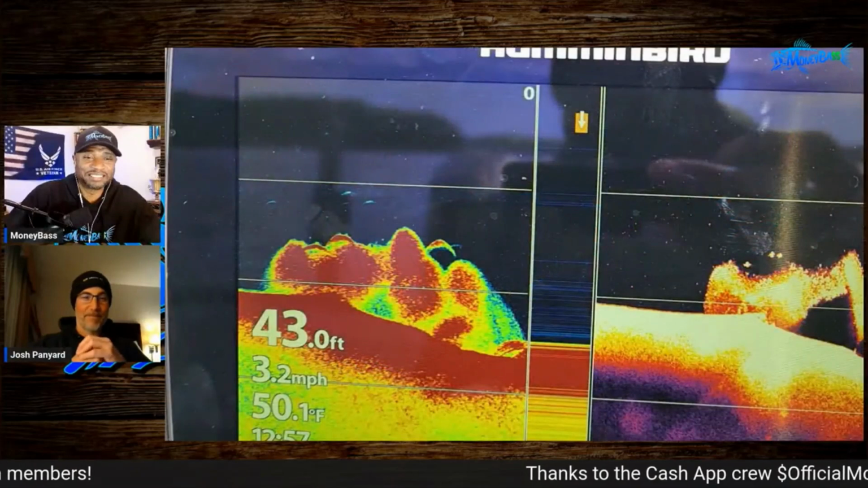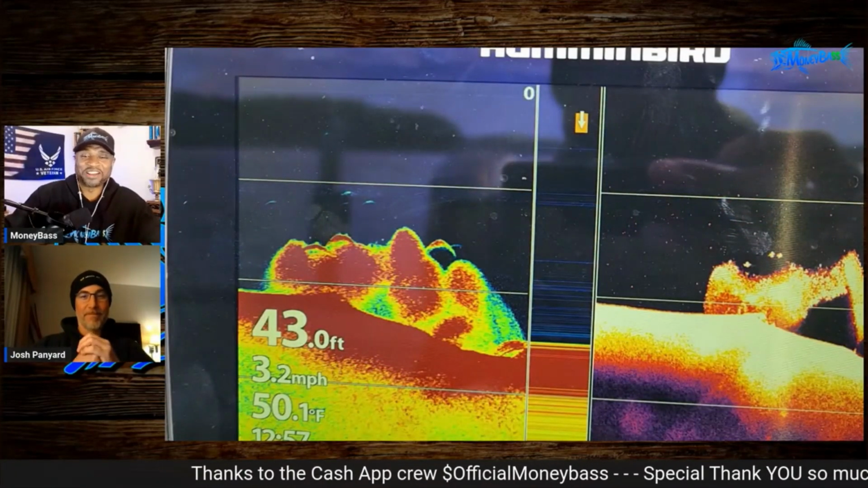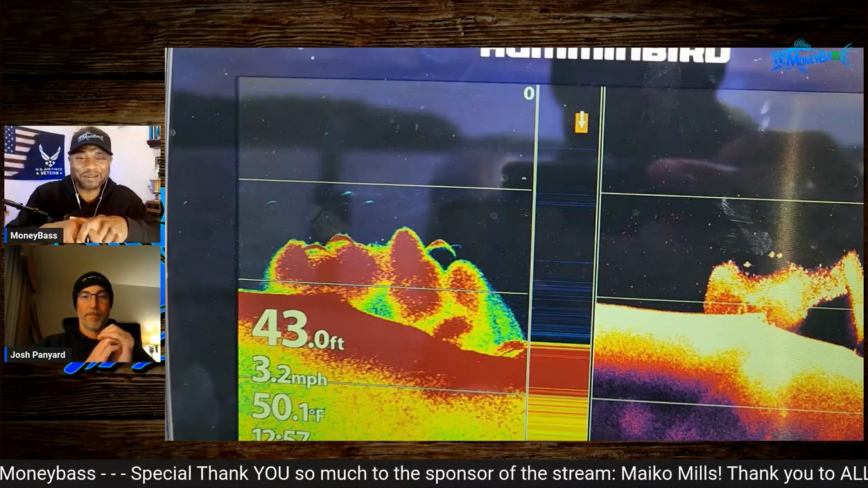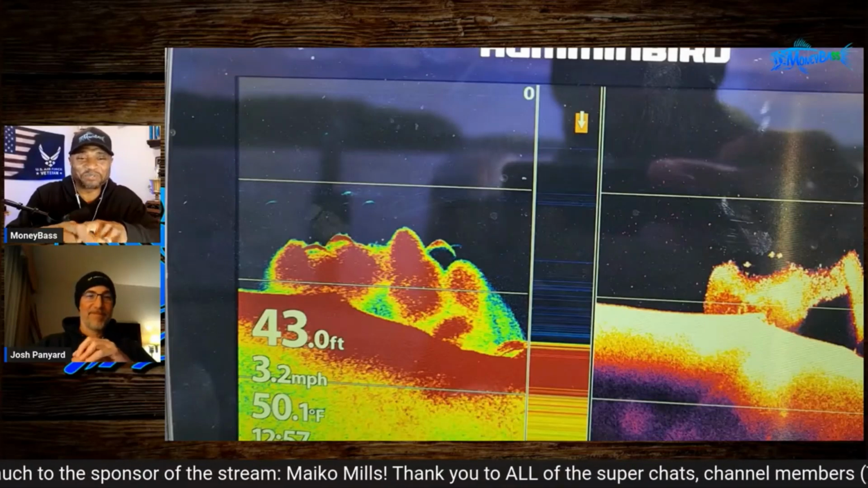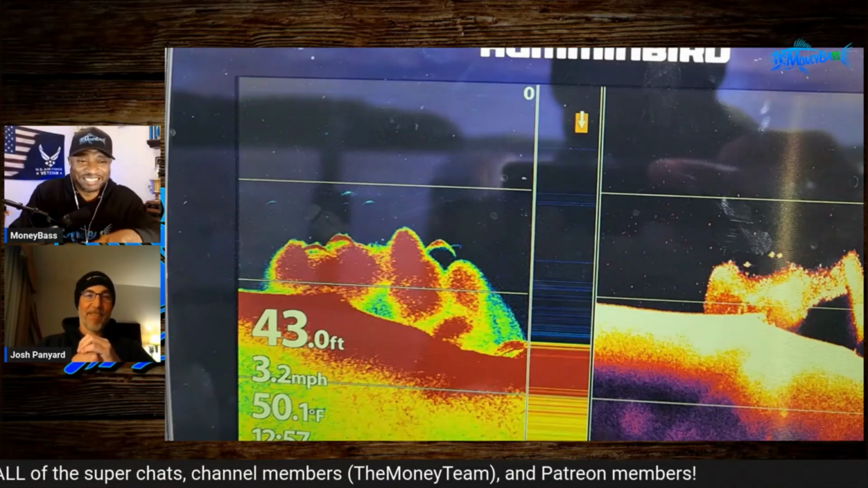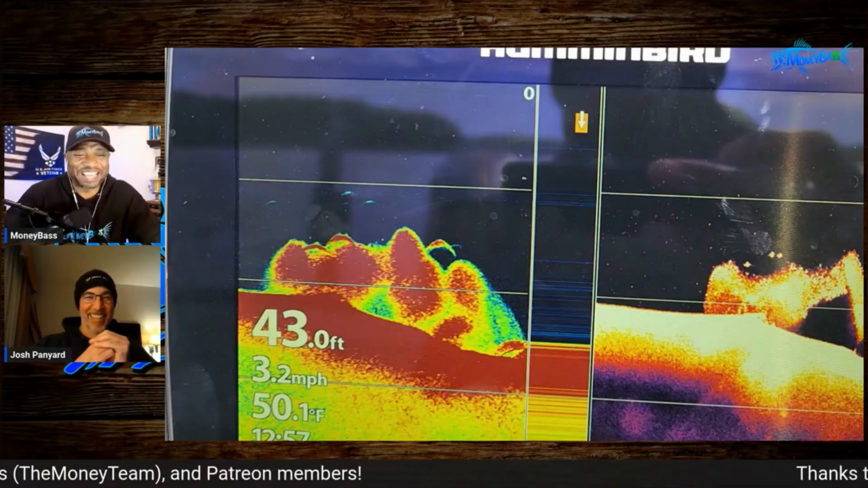All right, so let me go ahead and pull up and just share the screen real quick. Let's see. Okay, yeah, I guess that's a good enough screenshot right there. So the thing that people are wanting to know, they're looking at that down imaging, and they're like, man, it's so crisp, so clean. I mean, look at those fish. They're just popping on the screen. How did he get that screen like that? Well, Josh is the one who got my screen like that. The Humminbird guy. That's so right.